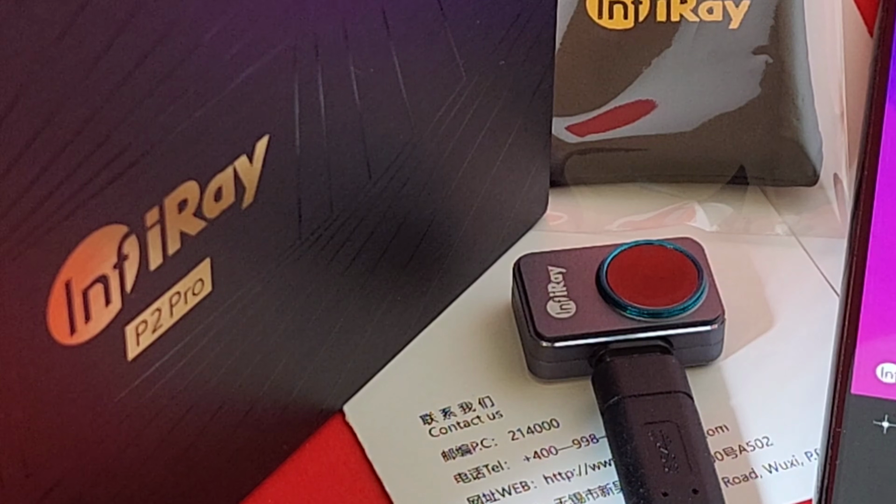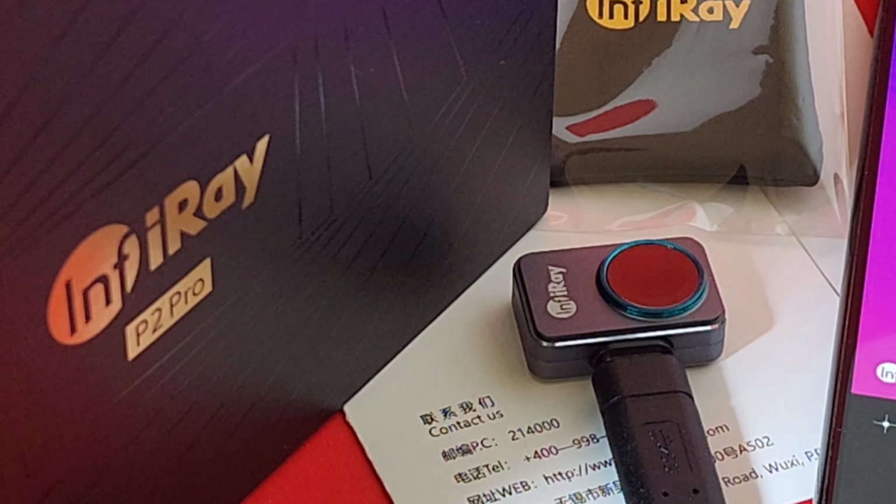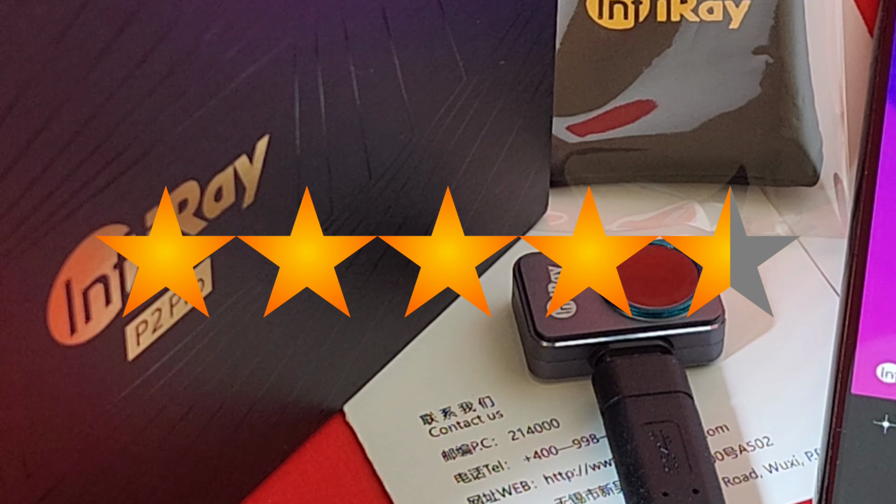Very little bad to say other than the fact that it is just so small, it is actually really easy to lose, so you definitely have to keep a hand on where you're putting it. Besides that, the odd little stutter, and I tell you it's very few and far between. I found it mostly when I was in the macro mode, but that being said, that is really all I have to gripe about. Now, at the end of the day, this is one heck of a cool and complete thermal imaging solution. The InfiRay P2 Pro gets a solid 4.5 out of 5 stars.